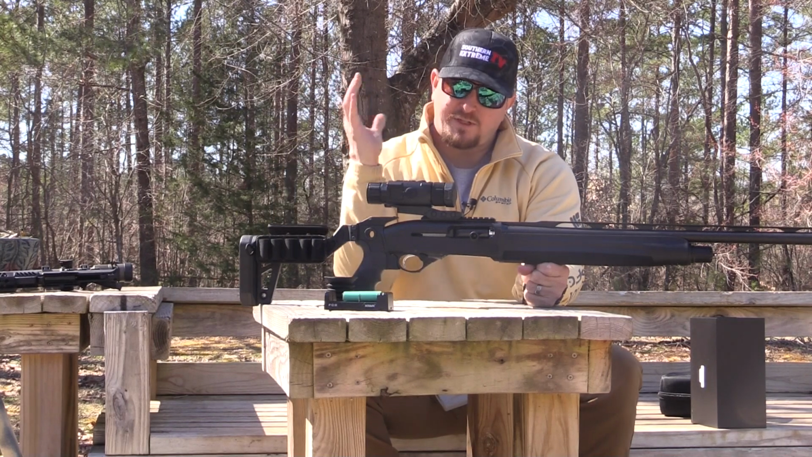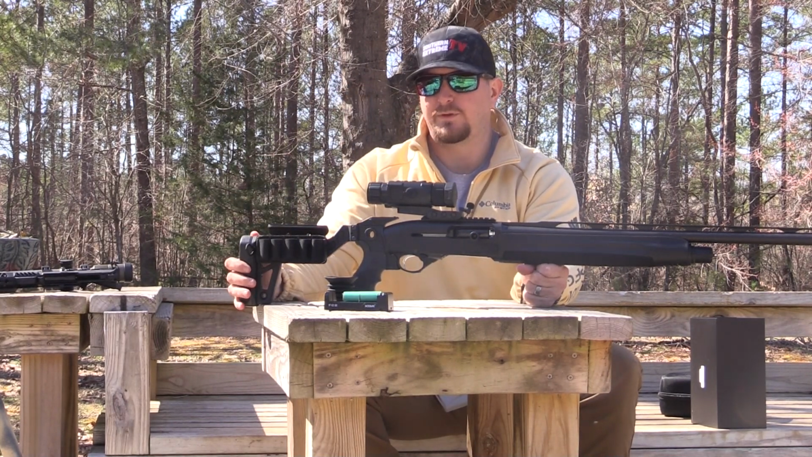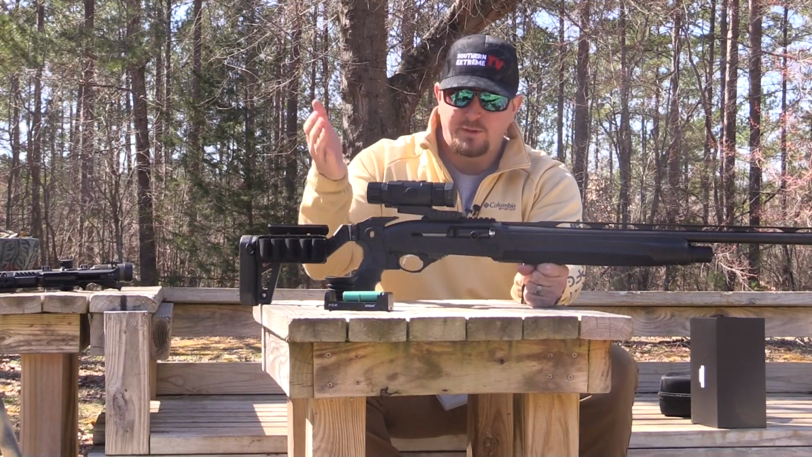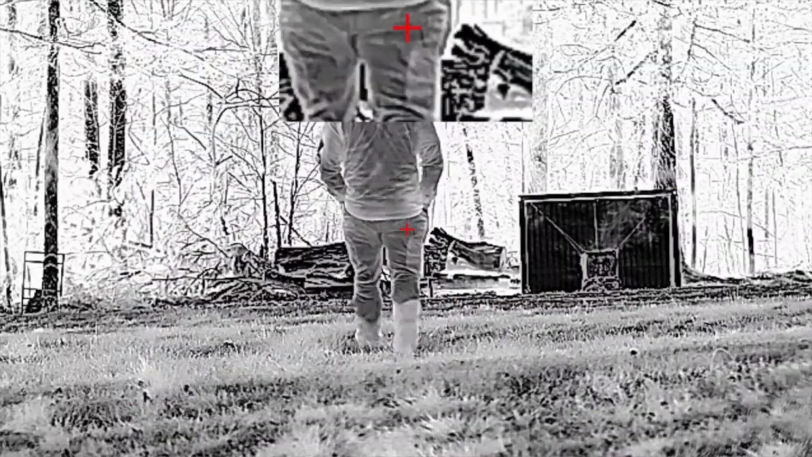Whereas some people, they get it right the first time. Very few people just jump in with two feet. And then some people, they do the exact same thing, and then they say that thermal night hunting is just not for them, and they sell everything out and they stop doing it.